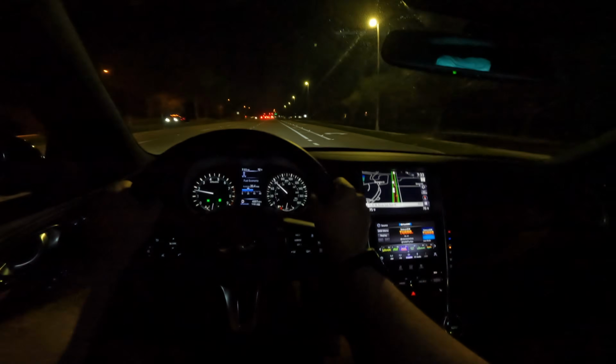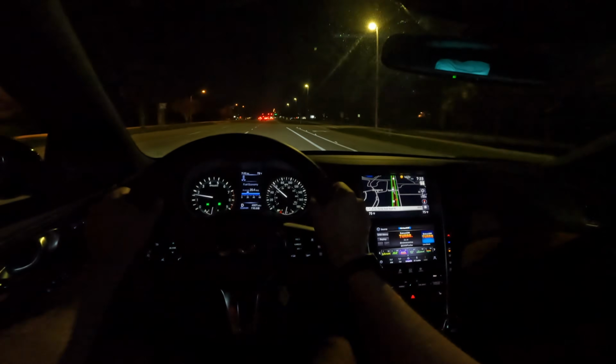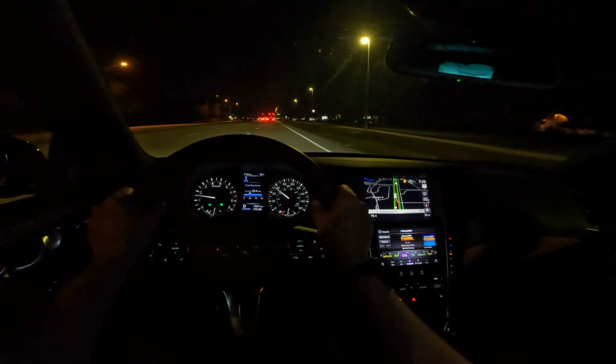These 19-inch wheels, they look great. Maybe 18s would make it a little bit softer ride, but it's probably due to the suspension more than anything.